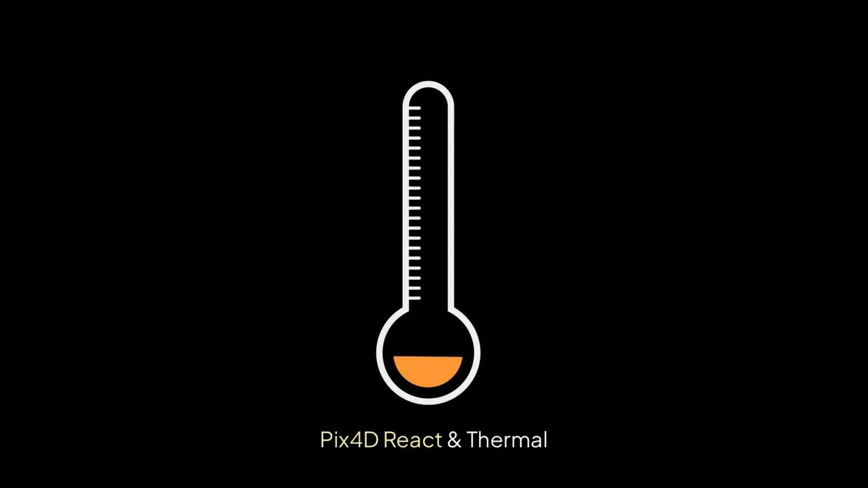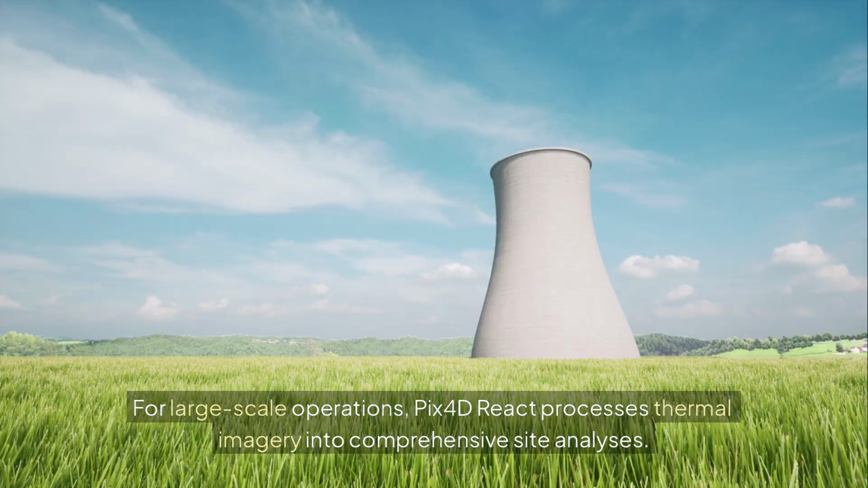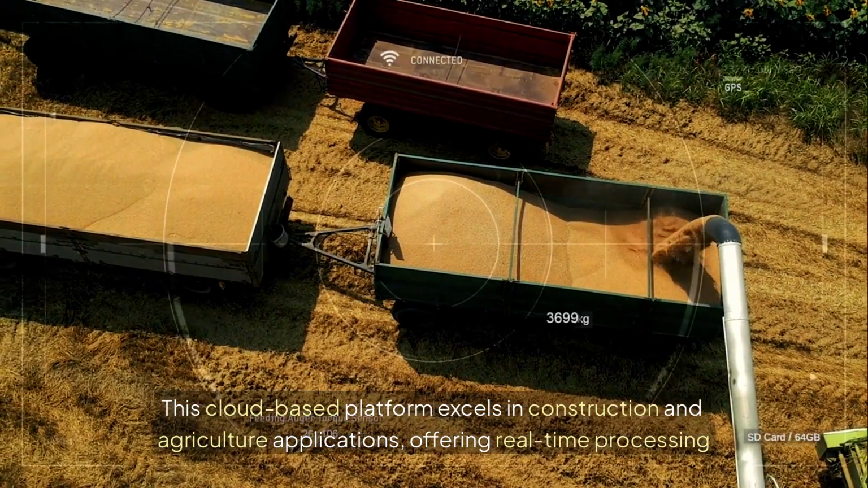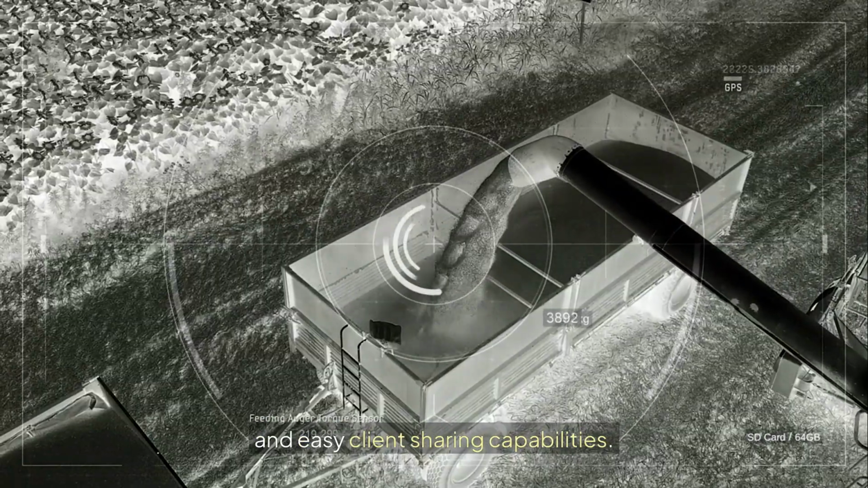Pix4D React and Thermal for large-scale operations. Pix4D React processes thermal imagery into comprehensive site analyses. This platform turns raw thermal data into actionable intelligence that clients will pay premium rates for. Drone Deploy Thermal. This cloud-based platform excels in construction and agriculture applications, offering real-time processing and easy client sharing capabilities.